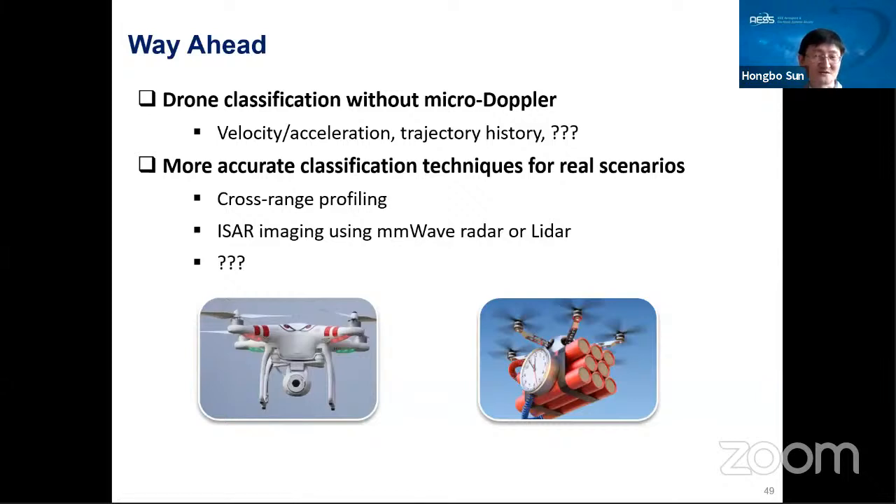Then maybe we can also try to use a radar sensor at higher frequency, for example, millimeter wave, or even LiDAR, to get a very fine ISAR image of the drone. Then with this very high resolution image of the drone, maybe we can know what the drone is carrying.